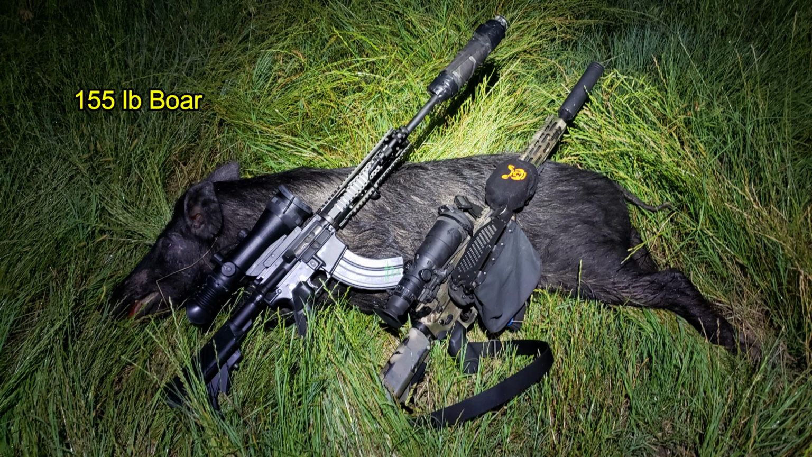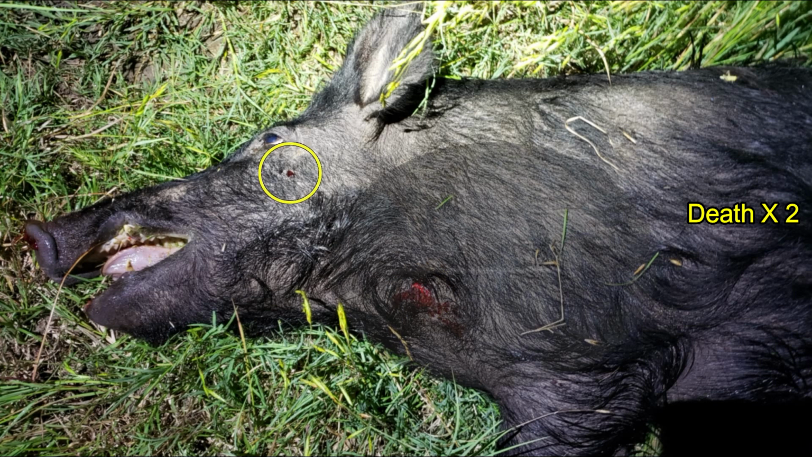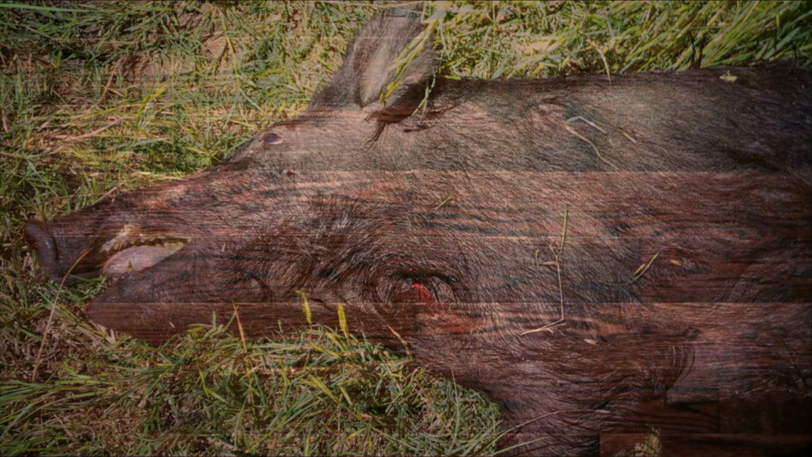This turned out to be a 155-pound boar. And Mark's shot entered here in the front of the shoulder, crossed over through the thoracic cavity and exited out the opposite side behind the opposite shoulder. And my shot entered below the eye, pretty close to the point of aim, and did not exit out of the opposite side. Effectively, this hog was dead 2 times over.